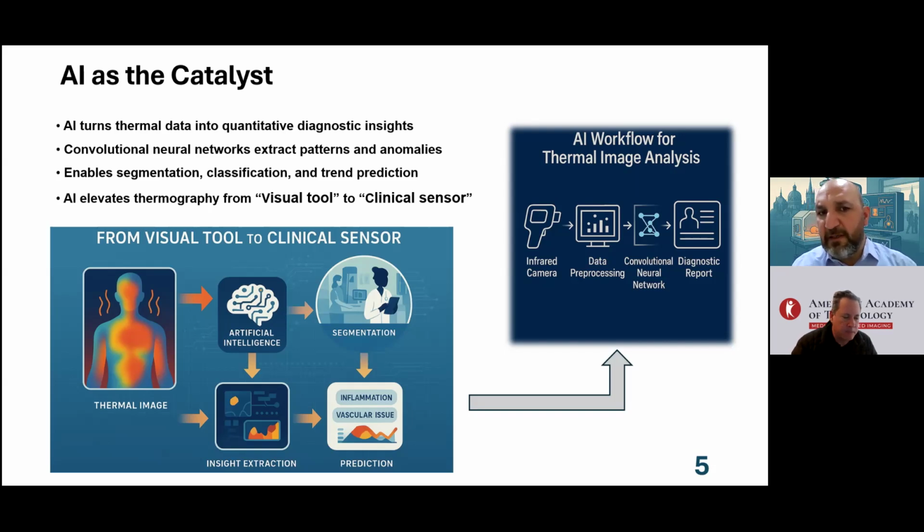And this can elevate thermography from a visual tool into a clinical sensor. So the concept of clinical sensor came from the thermal imaging itself. And then we have innovated a new pathway for the researchers, for the clinicians, for the users, in order to produce a very valuable tool to observe these clinical or physiological changes.